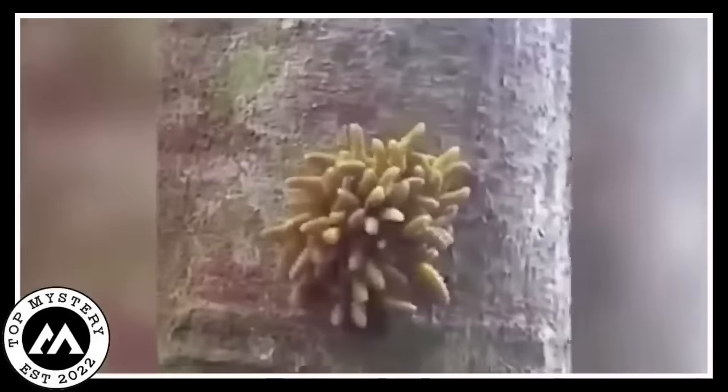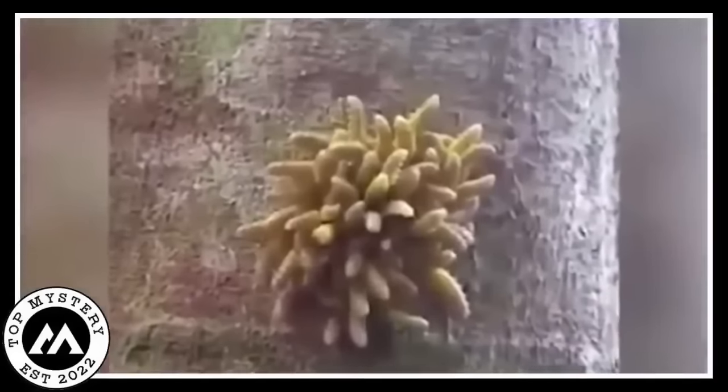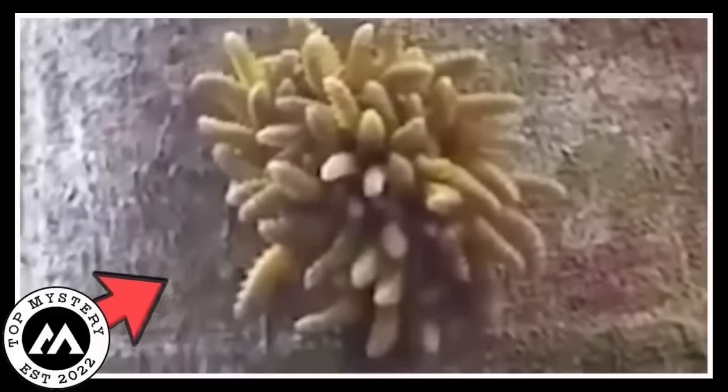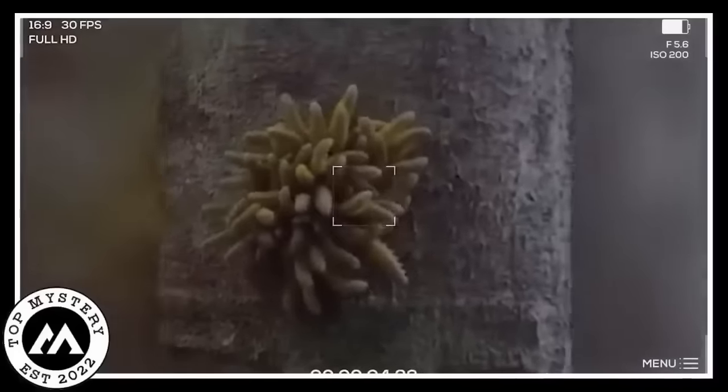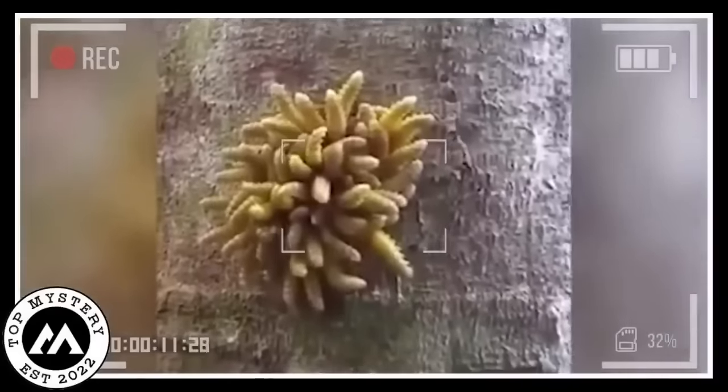Once, a man found something super weird in the woods. Picture this, a bunch of strange pulsating blobs hanging onto a tree. And guess what? Not just one, but a whole bunch of them, like a gang. The man was so surprised he could not believe his own eyes. So he quickly took out his camera and started recording.